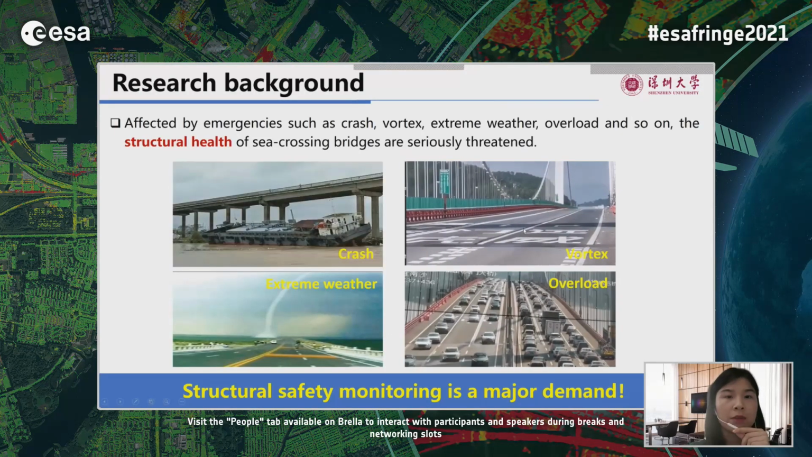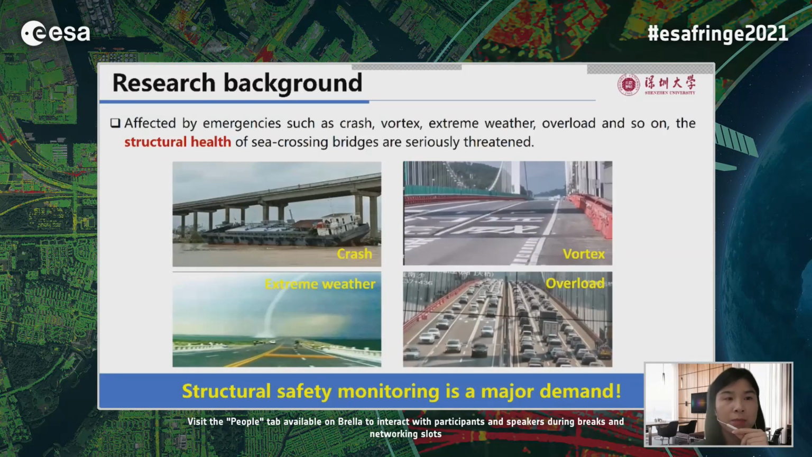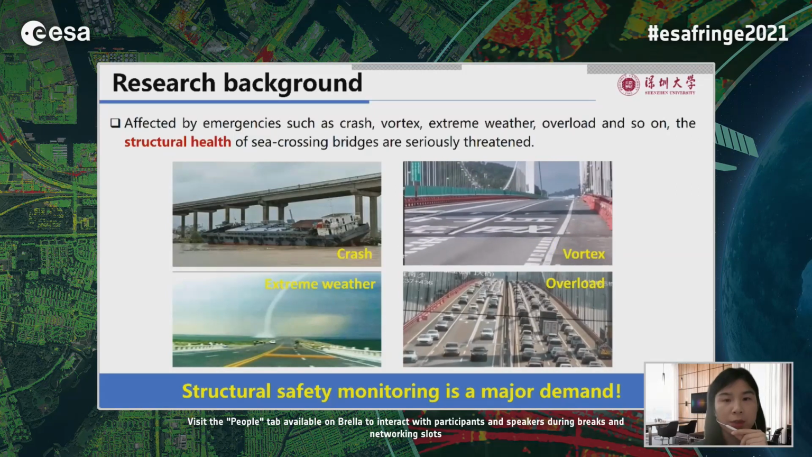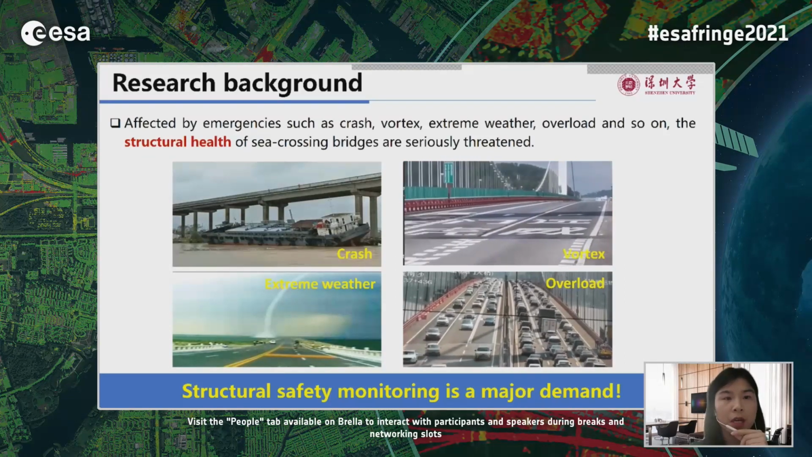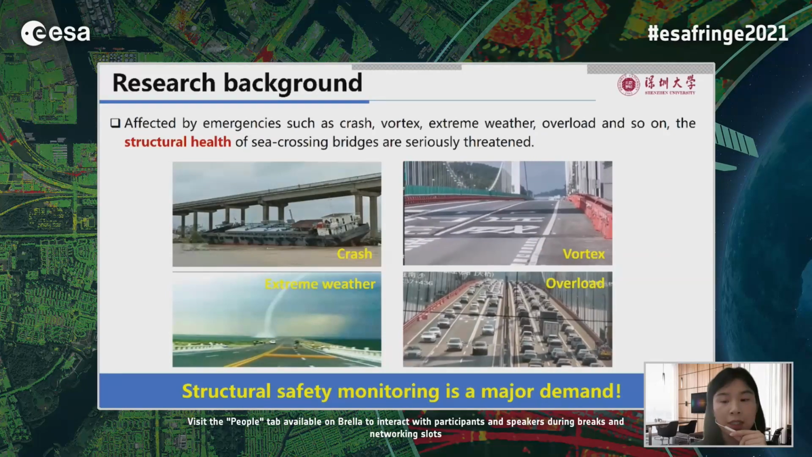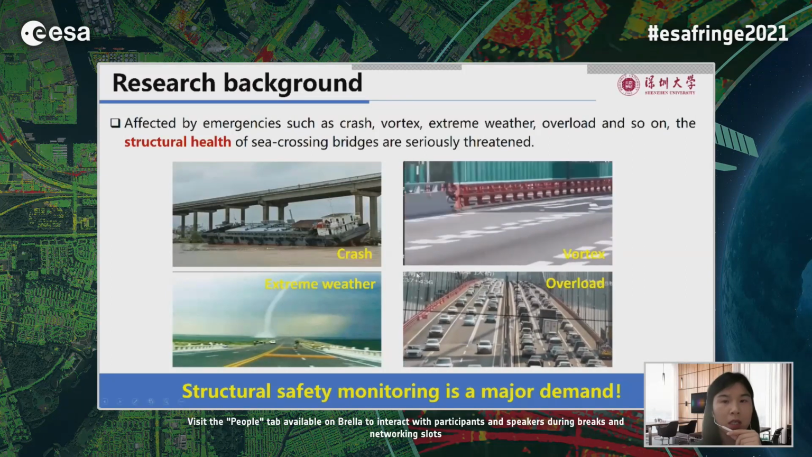Currently, bridges are transferring from the construction to the maintenance stage. However, many bridges, especially sea crossing bridges, are usually affected by emergencies such as crash, vortex, extreme weather, overload, and so on. Their structural health is seriously threatened. This highlights the significant demand for structural safety monitoring of sea crossing bridges.